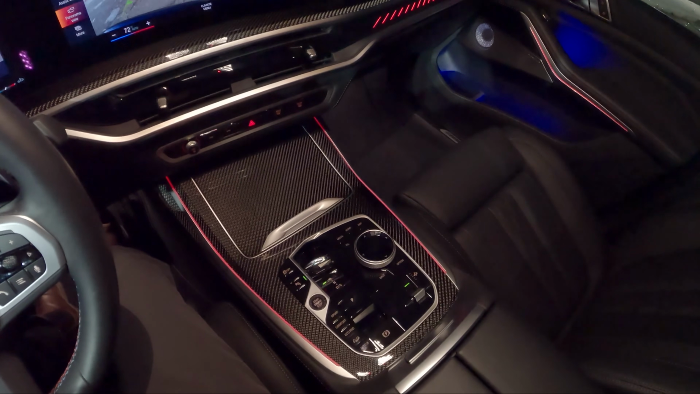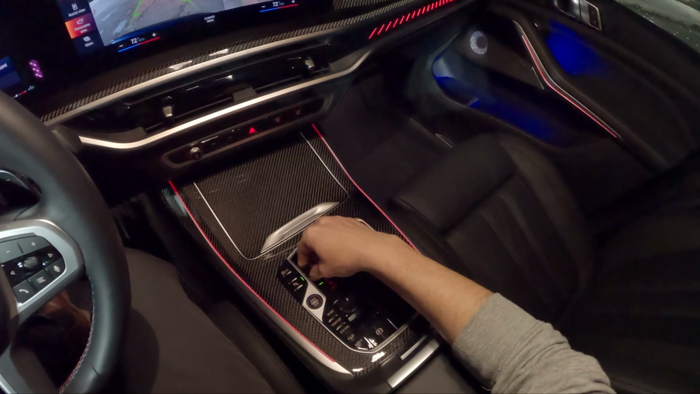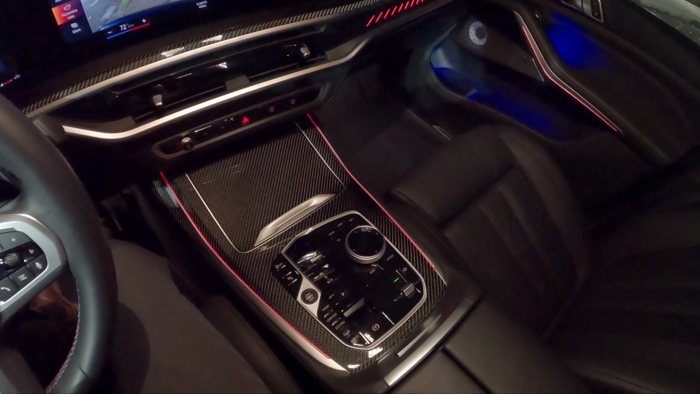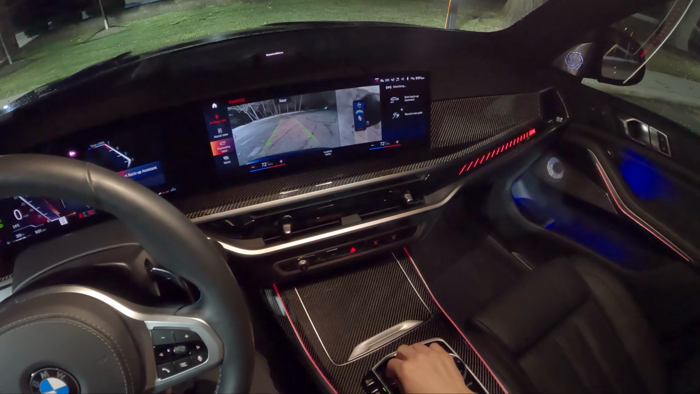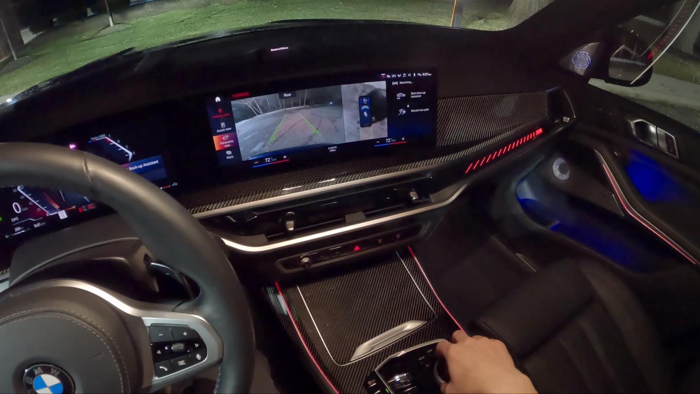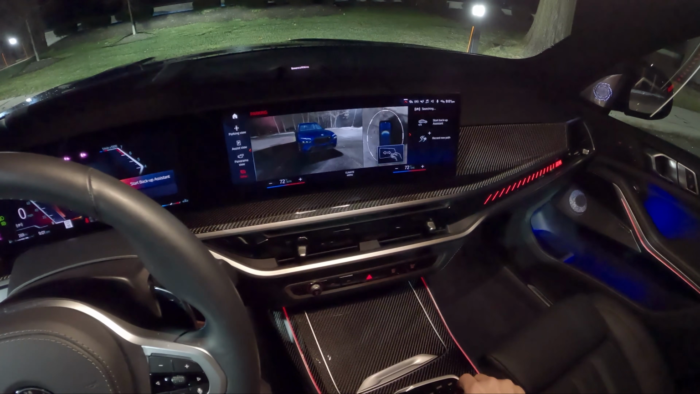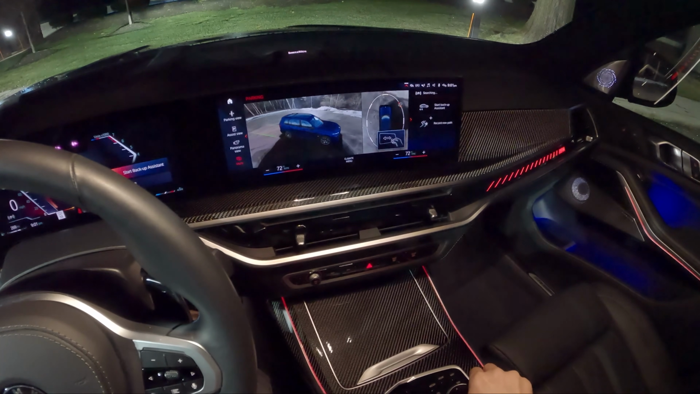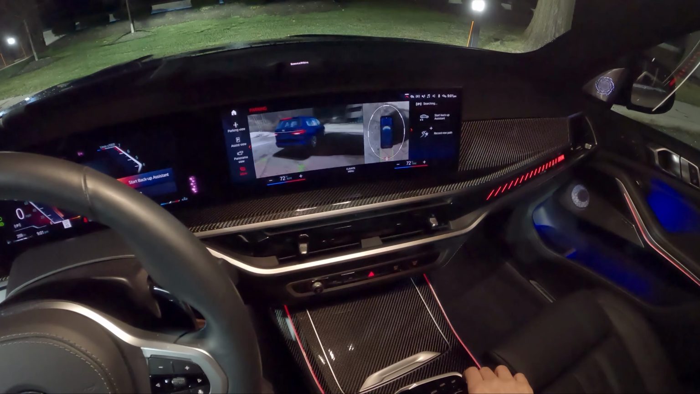Got this funky little crystal shifter down here. Not a huge fan of this. It's kind of hard to find. It's very tiny, and I would like something a little bit more prominent to grab onto there. We've got nice looking 360 cameras, panorama view, all that cool stuff. You can circle around the car here. Could have just done the walk around from inside. Didn't really have to even leave.